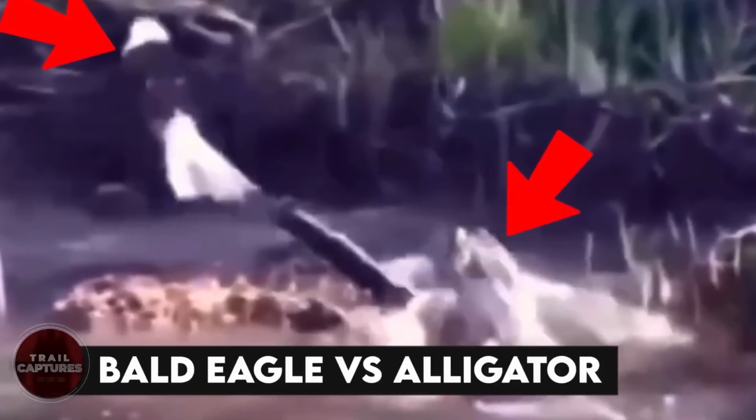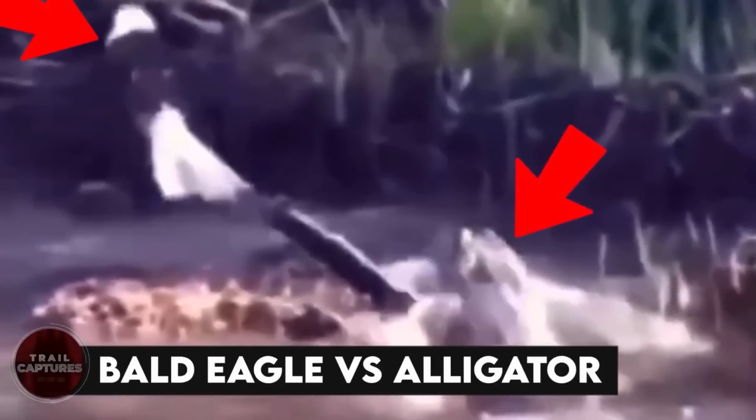Bald eagle versus alligator. In our journey of struggle, we found a bird stuck in the water. A bird becomes entangled in a watery fight. It struggles to escape its underwater cage and resembles an eagle. It makes every effort to liberate itself, but it never succeeds.